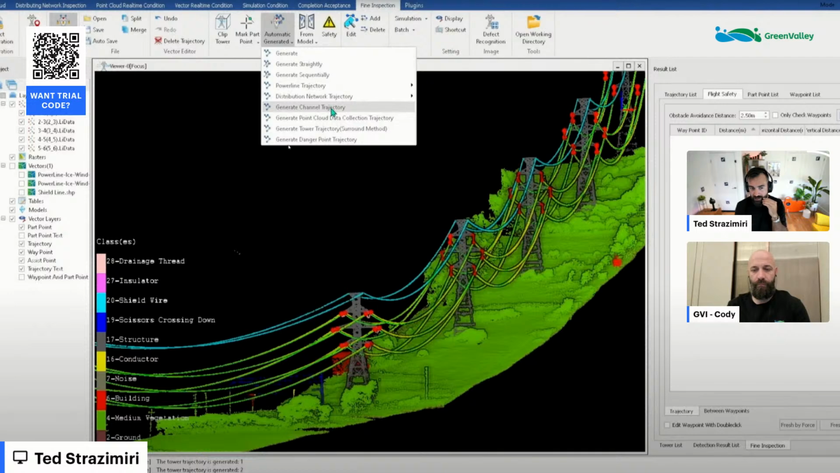There's one here I saw: generate danger point trajectory. So is that a trajectory to take pictures of the areas that have been highlighted as dangerous? So you have another perspective on it? Yeah, it utilizes the existing danger points and does a trajectory based on those. Wow, yeah, that's really cool. I've never built the trajectories this way, but I think I'm going to give it a shot.